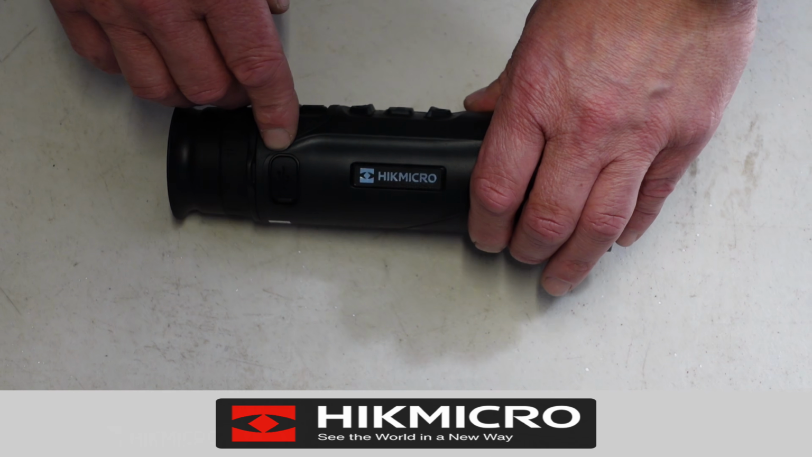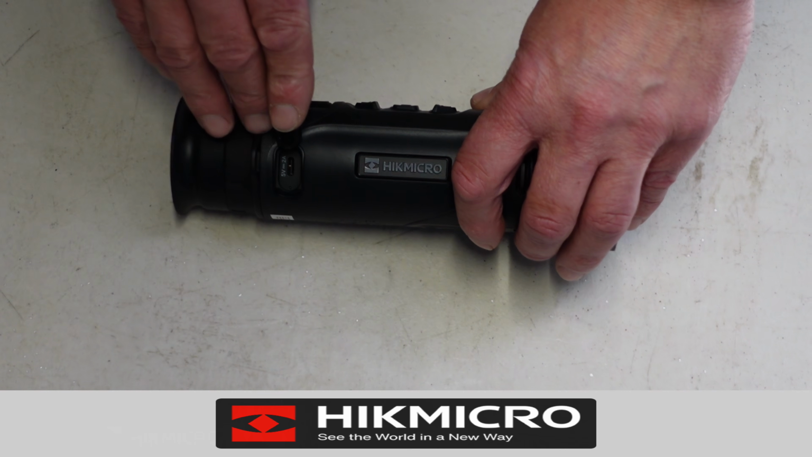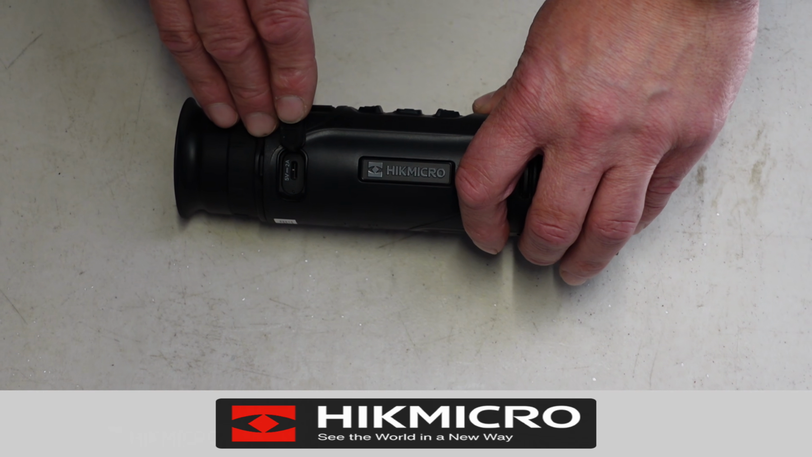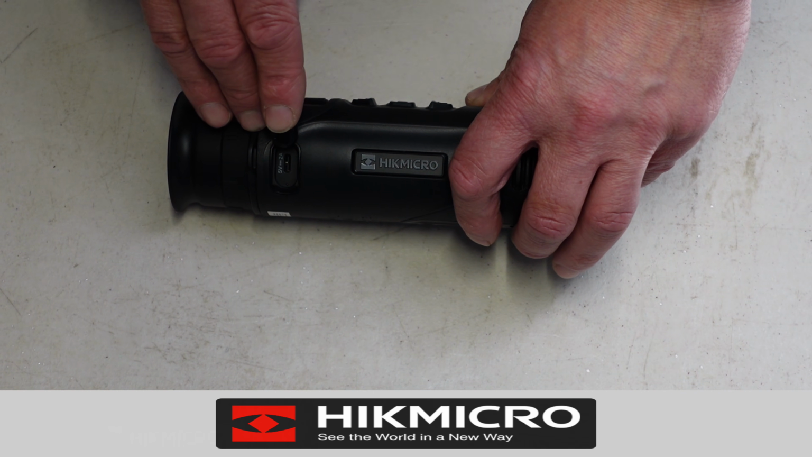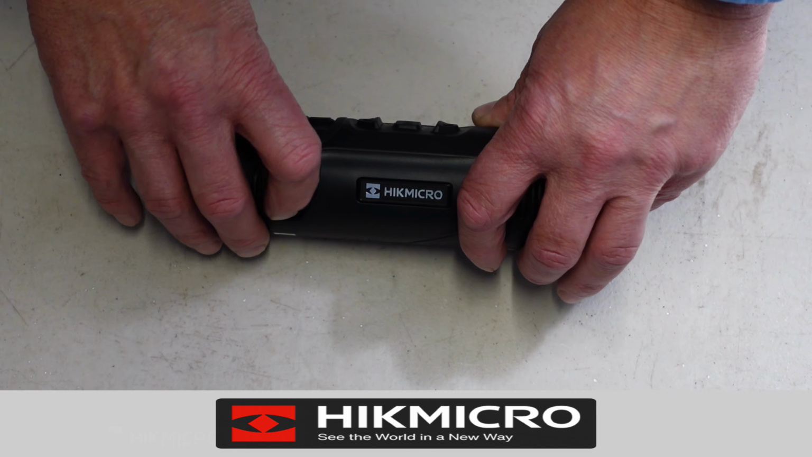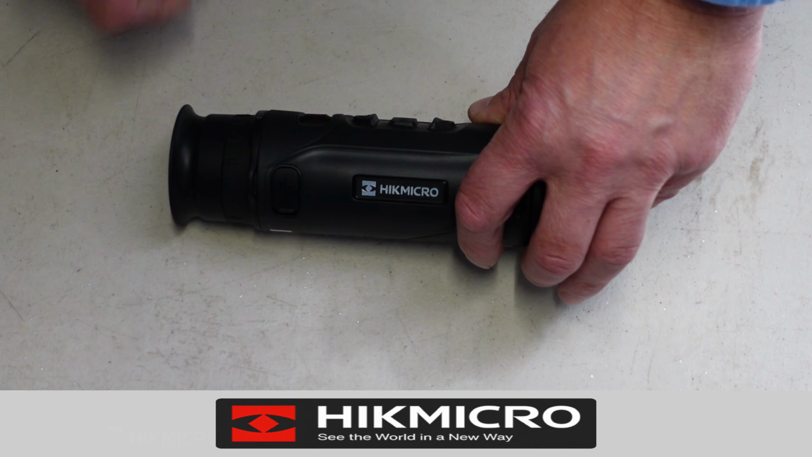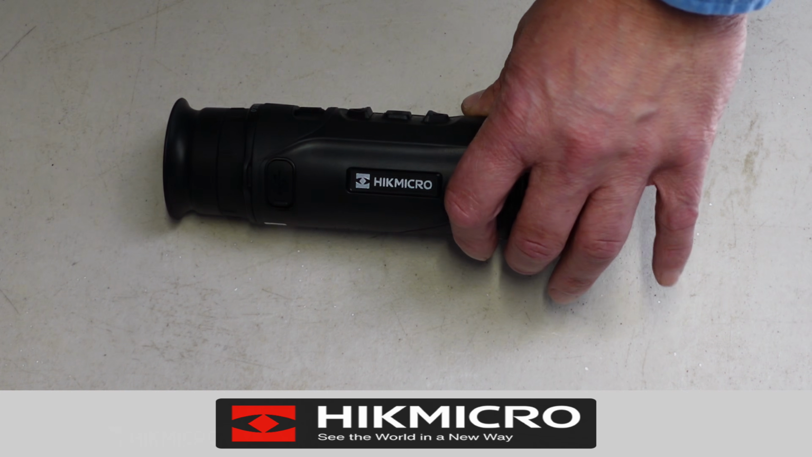On this side you have your USB-C charging port, so you can charge your battery or transfer data files. Now they do recommend that you don't charge the battery inside the scope, but you can if you need to, or you can apply an external power supply like a little power bank.